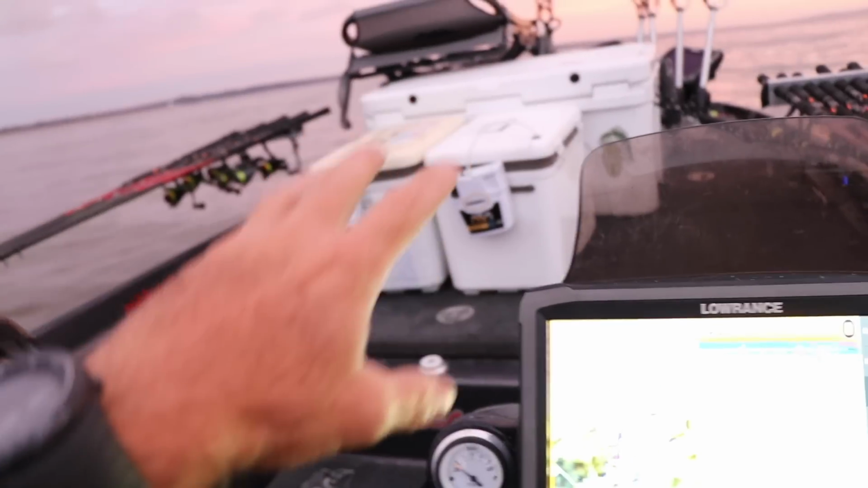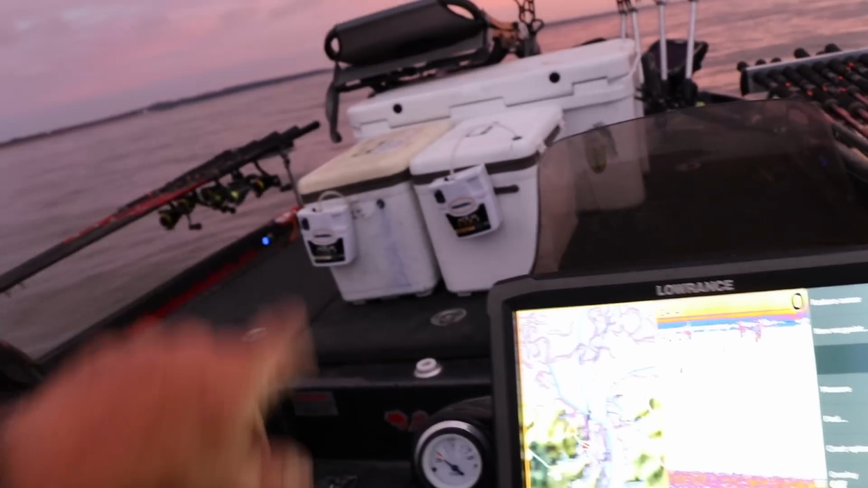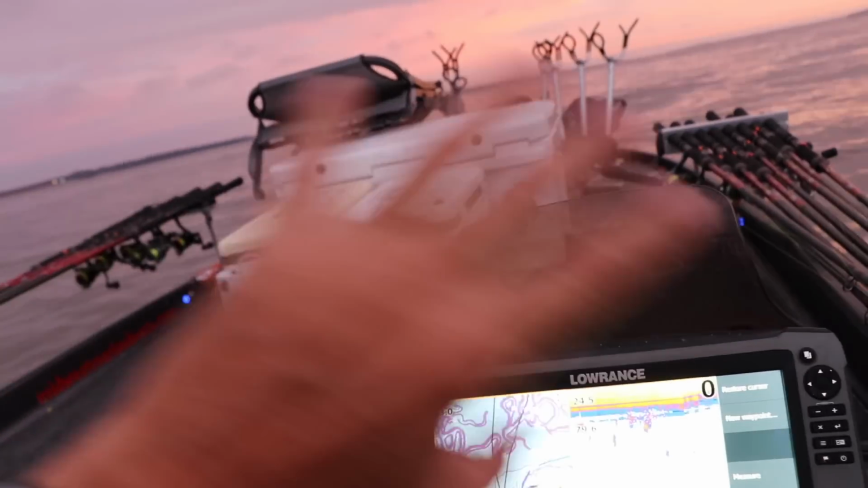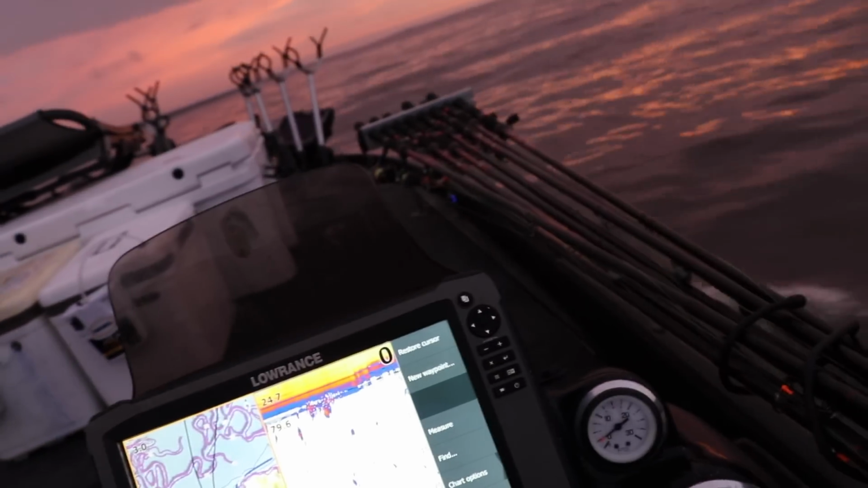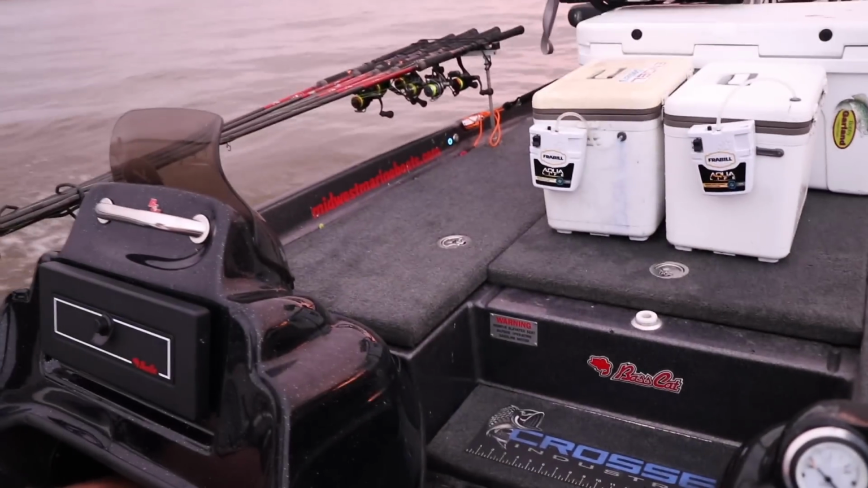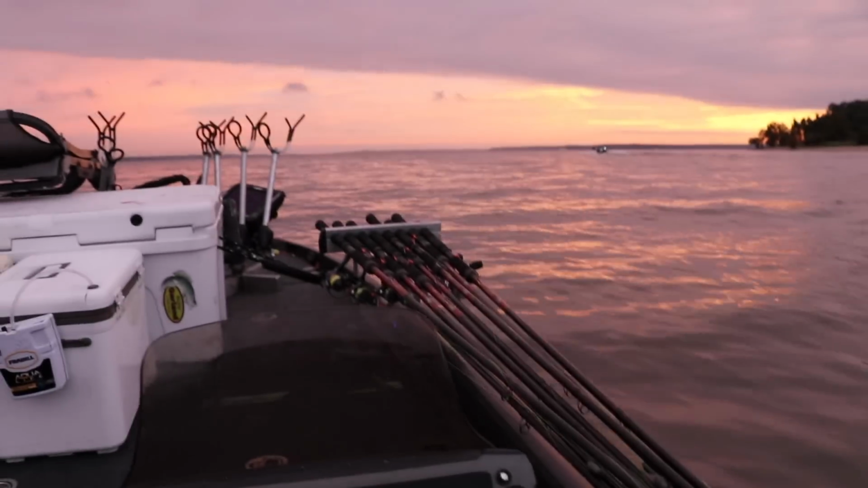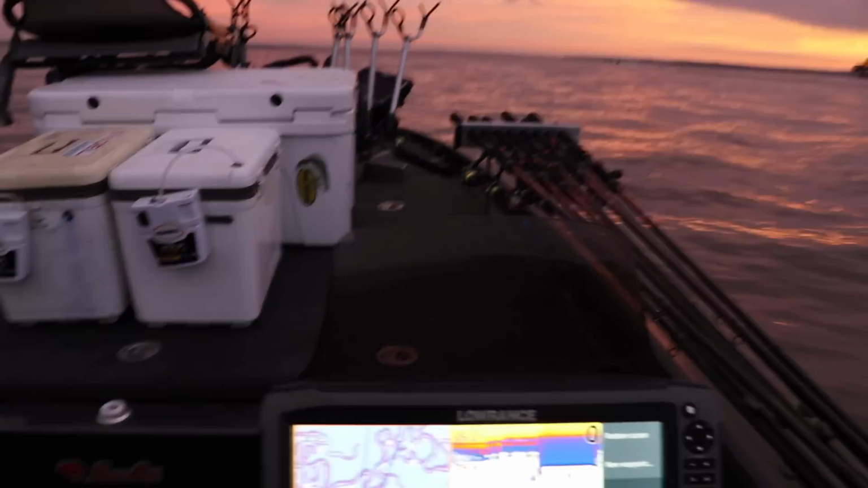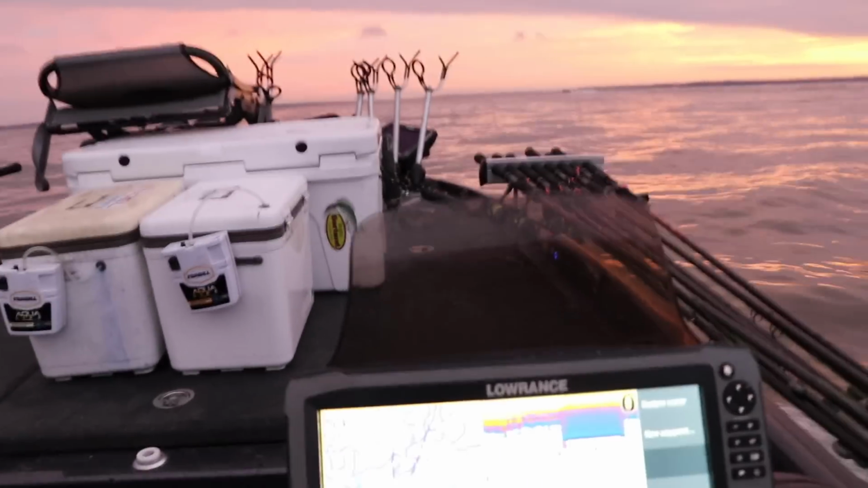And here we are. You don't usually see this in the front of our boat. We got 2 minnow buckets, cooler. We'll explain what all this stuff is for as we go throughout the day. We got 16 foot rods in this boat. So we're gonna go try to slow troll. We'll walk you through our setup as we go along this thing. Let's go.